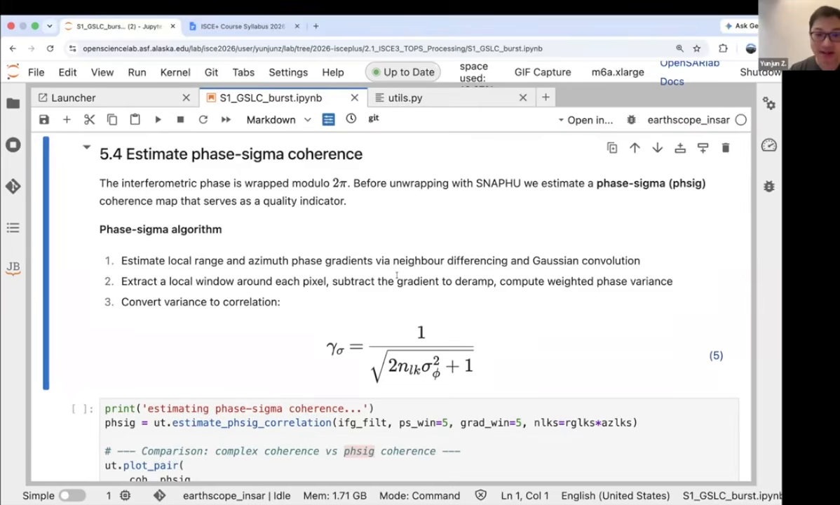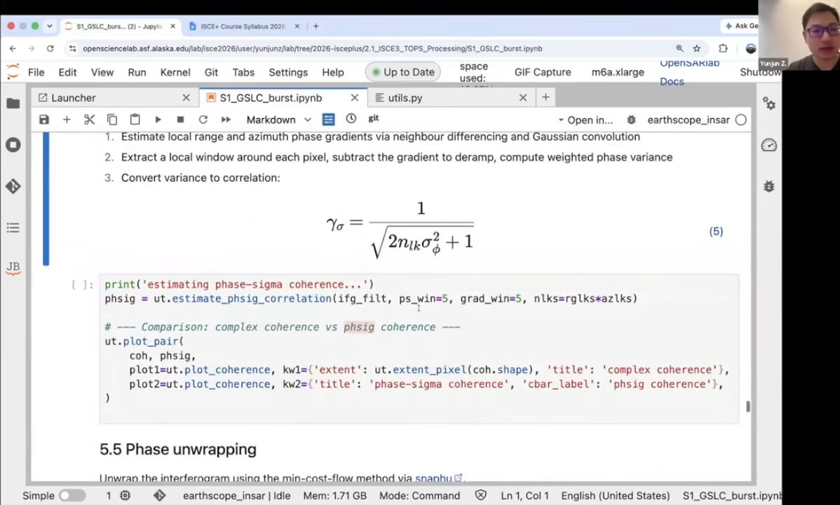This is not exactly the standard coherence because it is generated purely from the interferometric phase itself. It's calculating the phase standard deviation, which is the sigma phi here, and then converting that into a coherence using the equation here, where NLK is the number of looks applied during the processing. And I found this one really helpful in many ways.